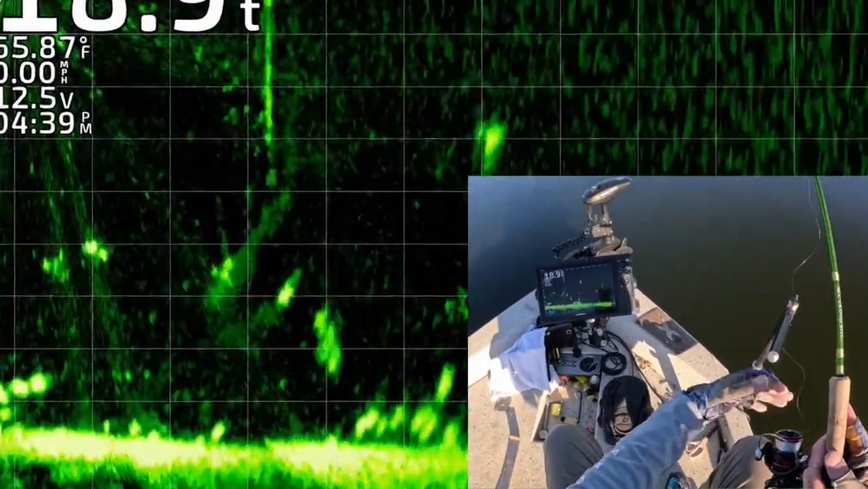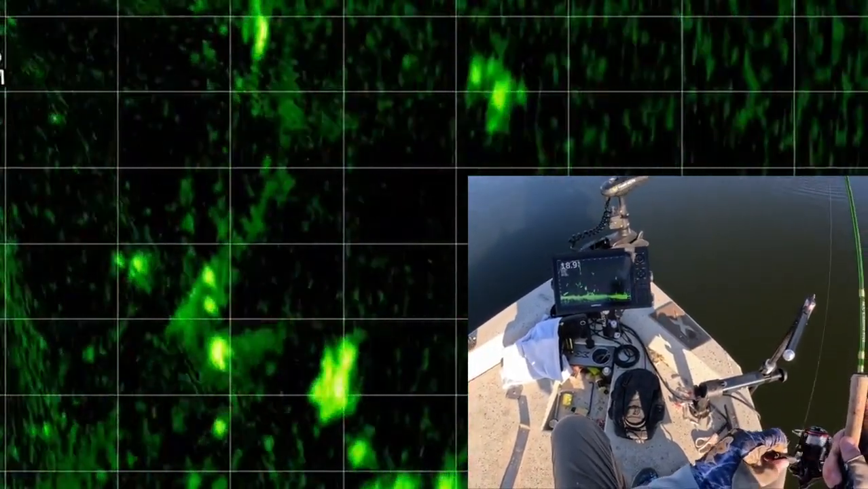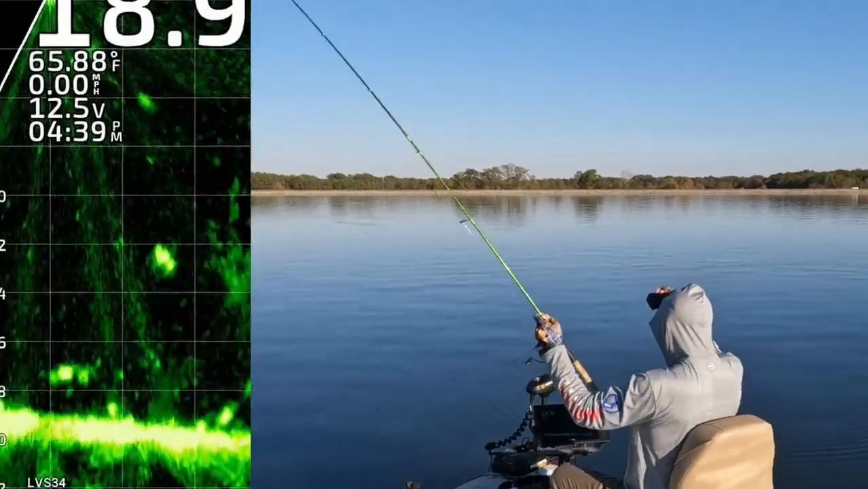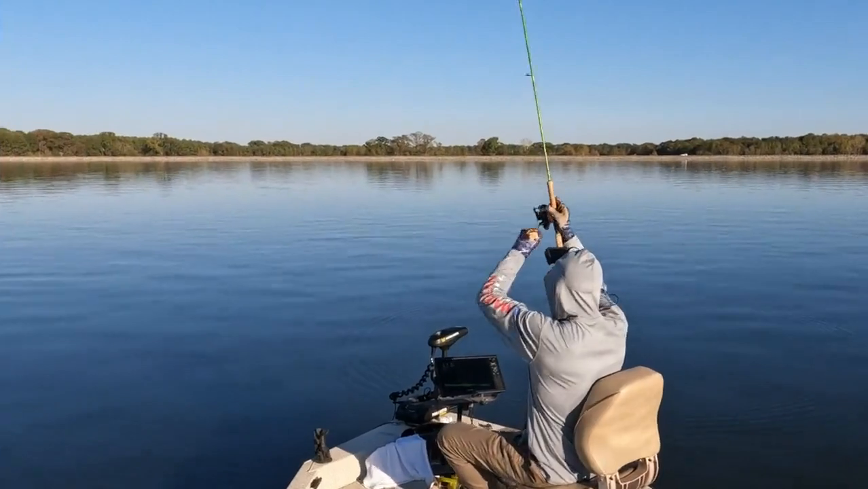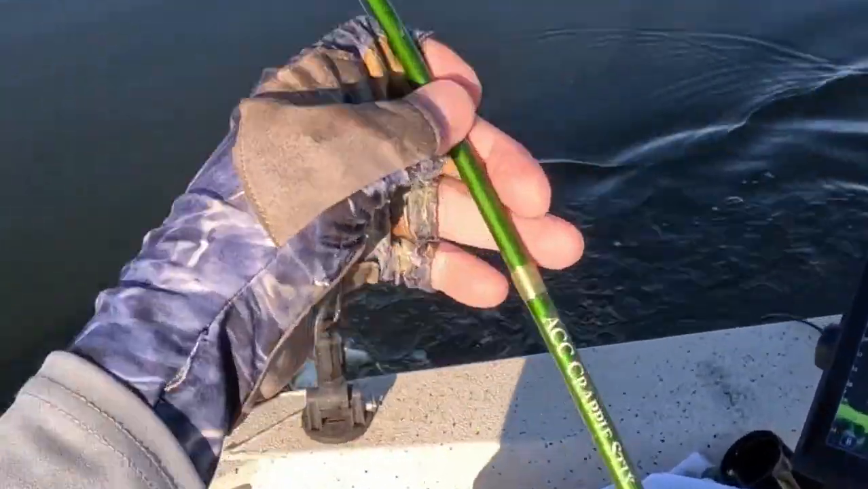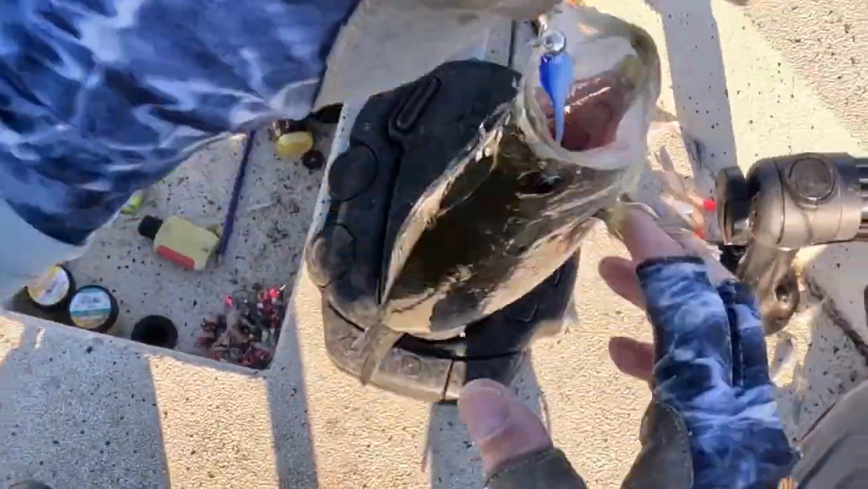And there you see it dropping in front of the fish. He saw it, swam 3 feet. He's coming to get it. Boom, he got it. There's one. 439. Get up in here. Black crappie. Nice one.